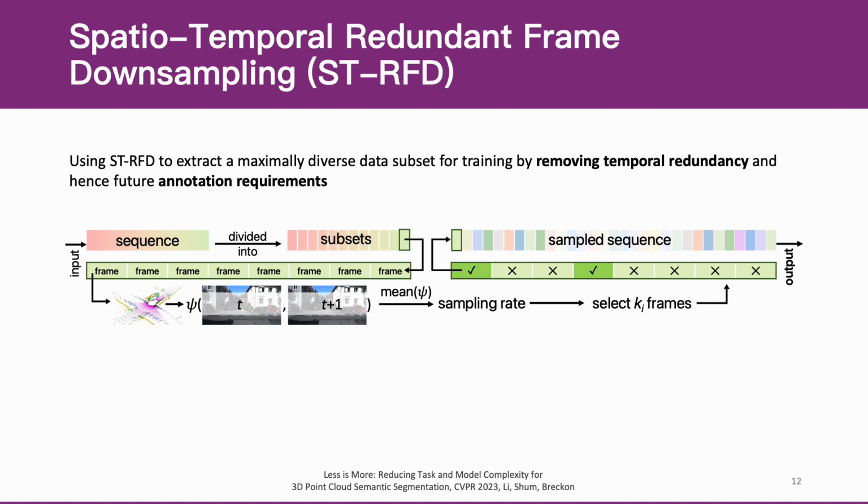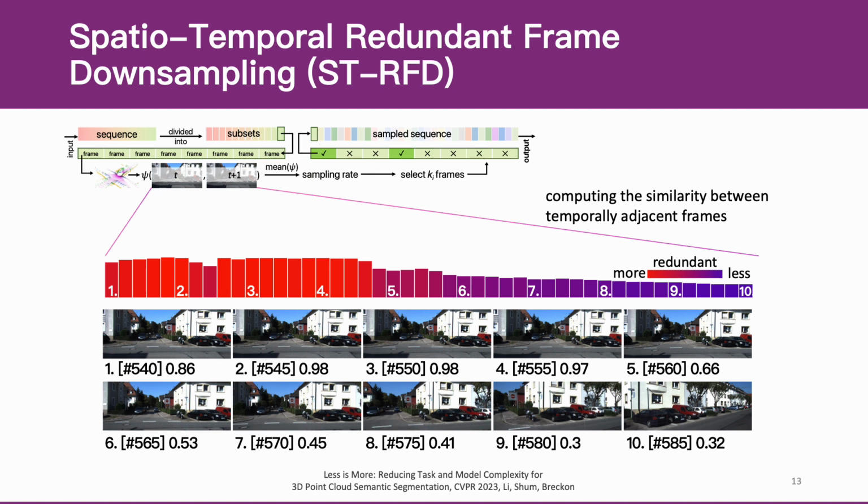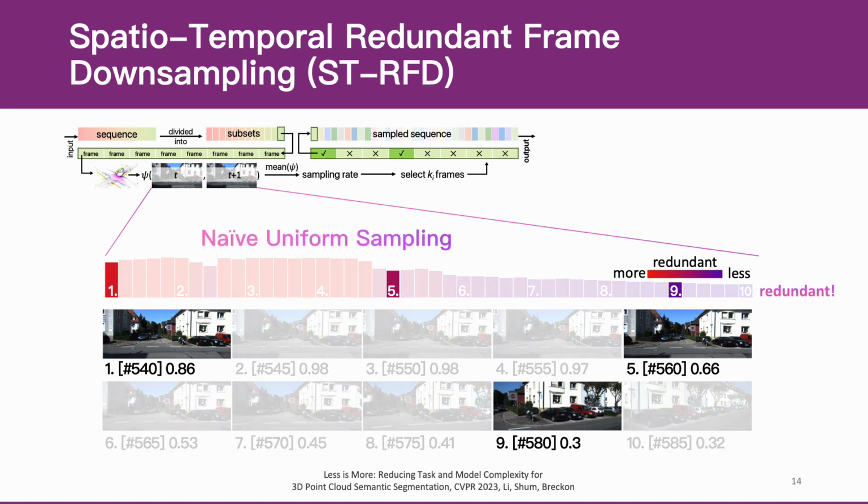The second contribution is the ST-RFD strategy. It extracts a maximally diverse data subset for training by removing temporal redundancy and hence future annotation requirements. It is conducted inside each temporally continuous LiDAR sequence. First, we evenly divide the point cloud frames in each sequence into several subsets. We compute the similarity between temporally adjacent frames. The popular practice of semi-supervised semantic segmentation approaches is to uniformly sample a certain percentage of the available annotated training frames, without considering any redundancy resulting from temporary periods of stationary capture or multipass repetition.